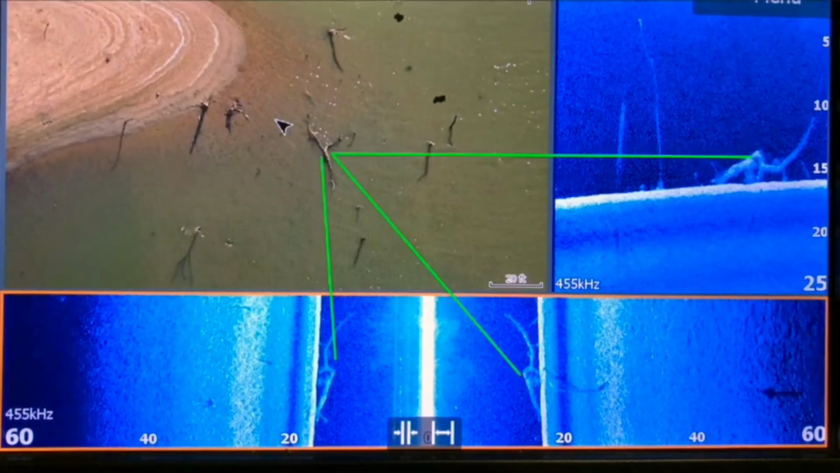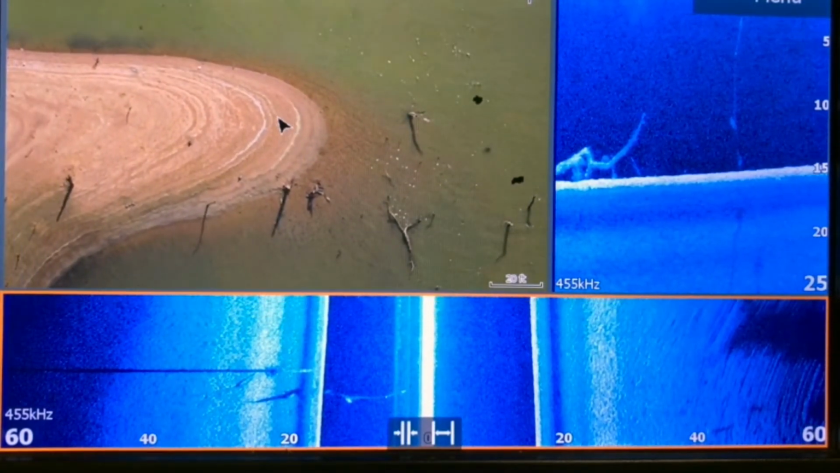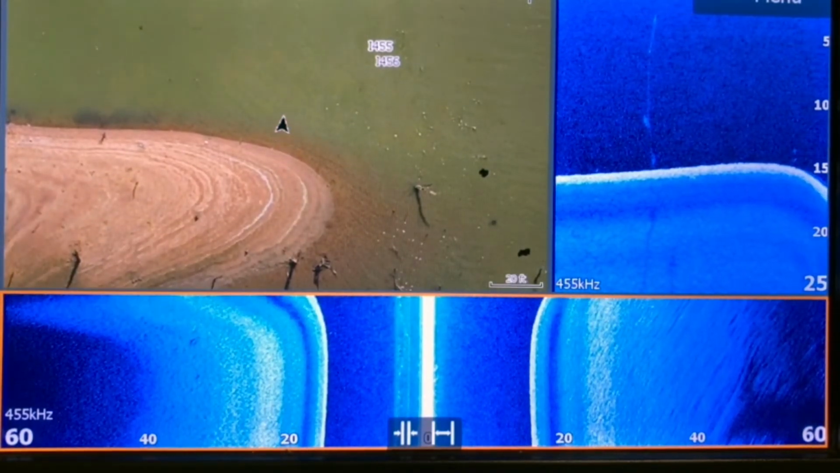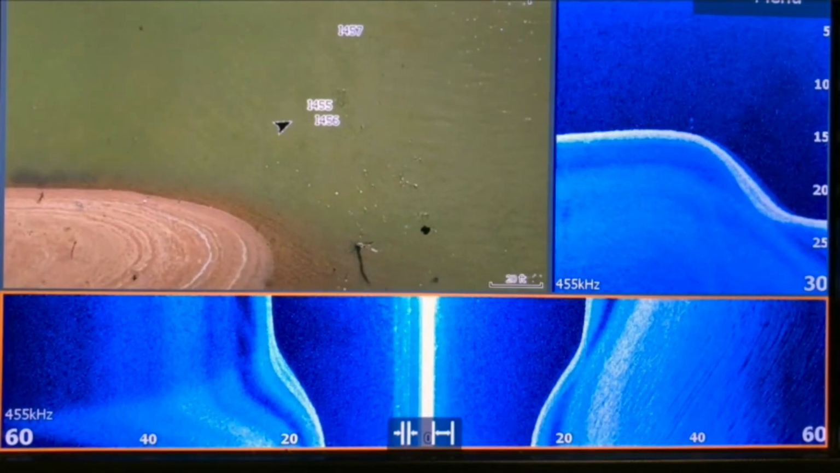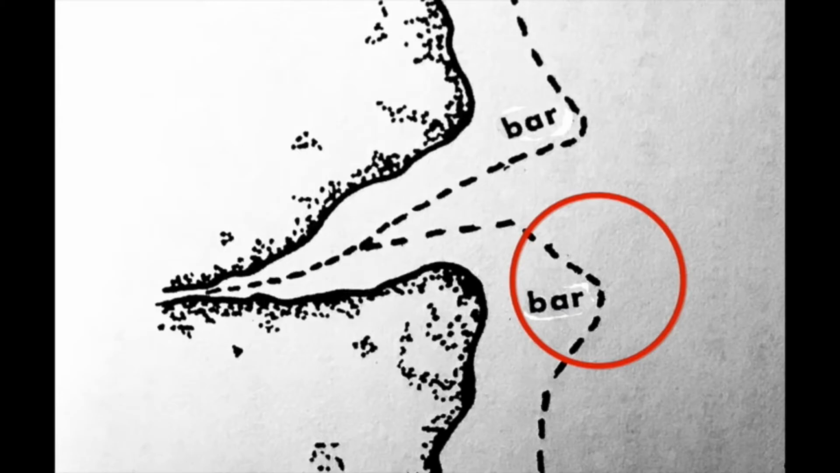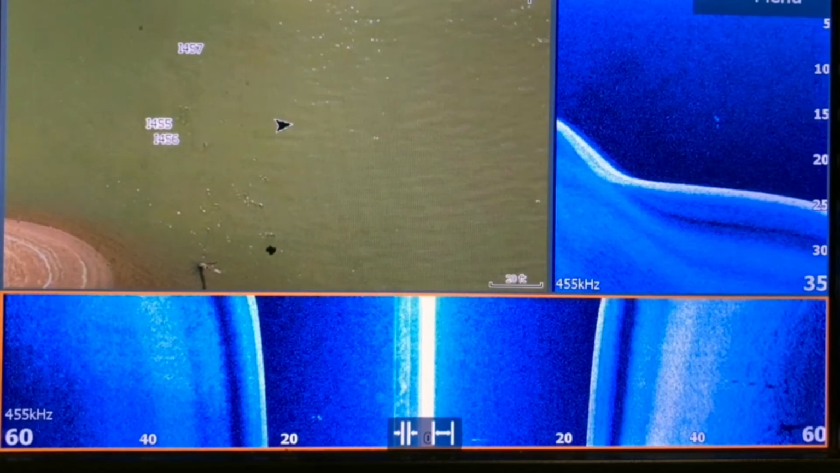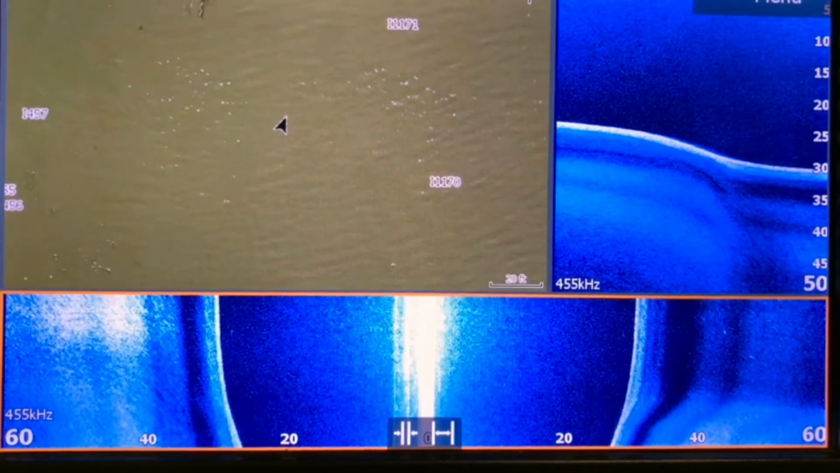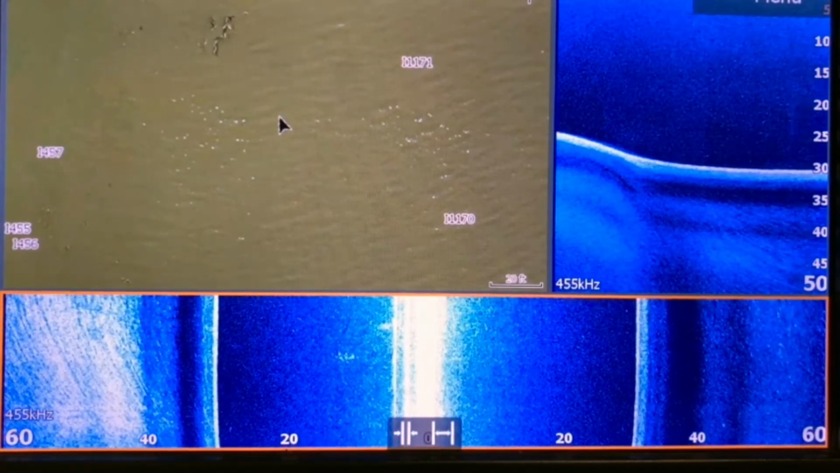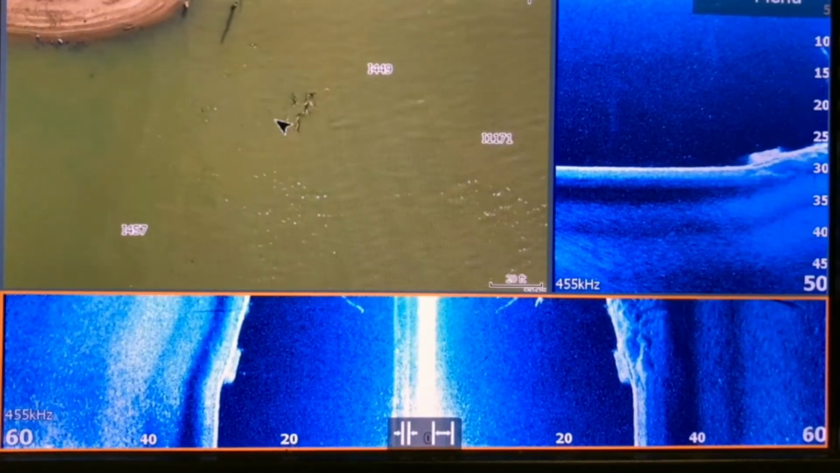You see that stump? You see how it's split in two on the side scan? That means we drove exactly over the top of it. So obviously way back then when I did that video, that old laydown was still there. There's your break line. There's the end of your bar. You see where I've highlighted that bar there? You can see that's where that ledge is. KVD, Kevin VanDam, talks about that type of scenario quite often and how he targets that. So pay close attention to that. When you watch those videos, pay attention to where they place their boat. Boat control is huge.